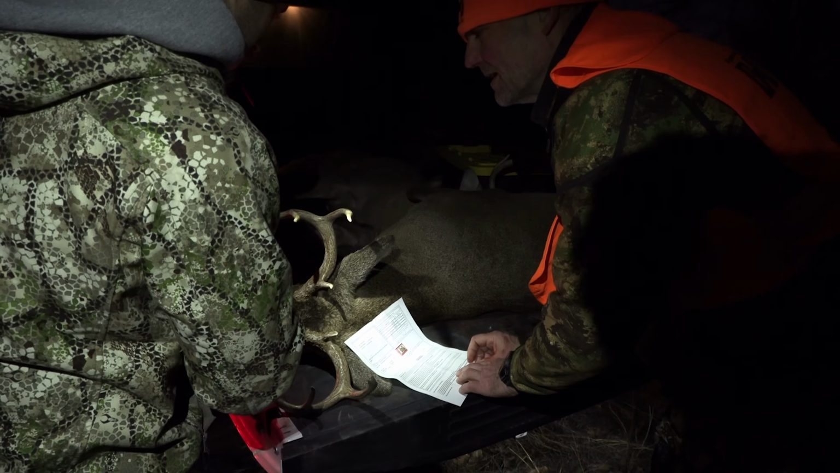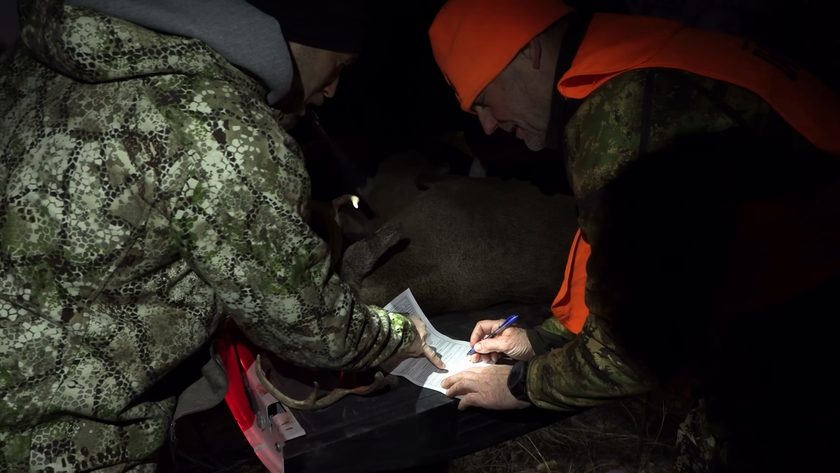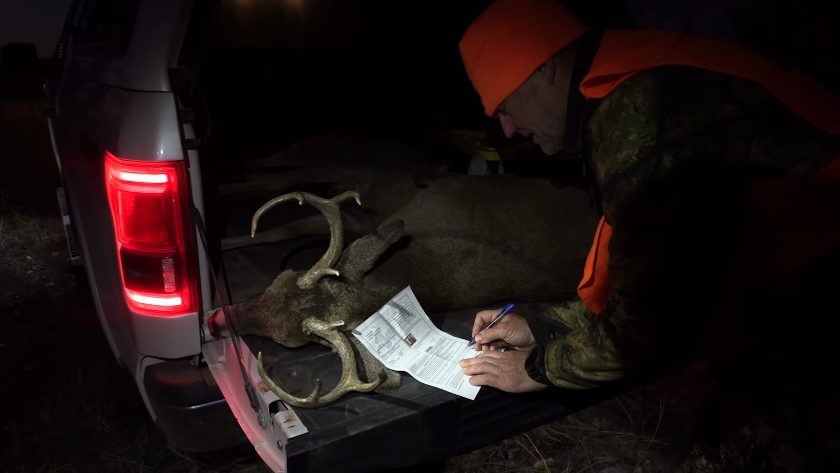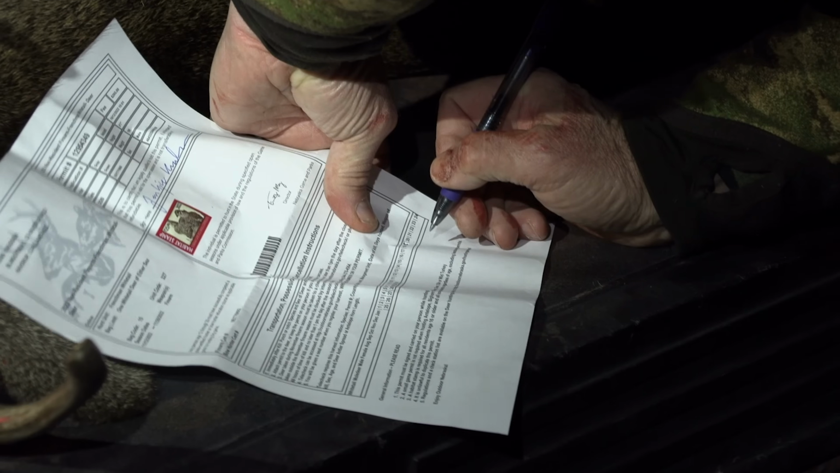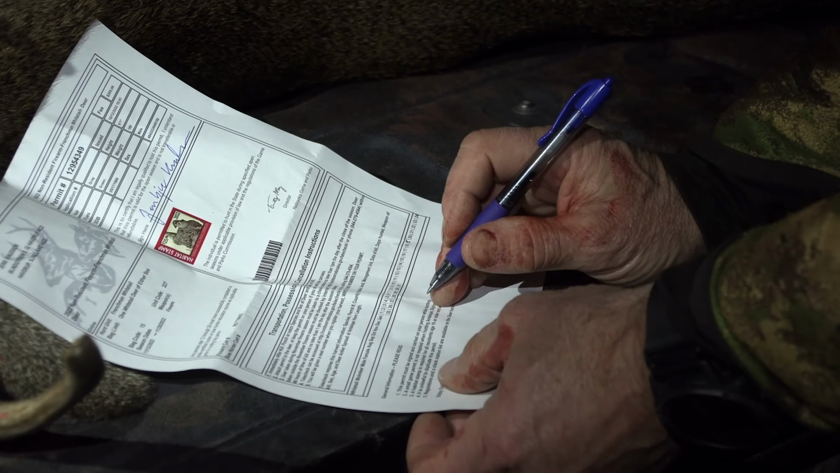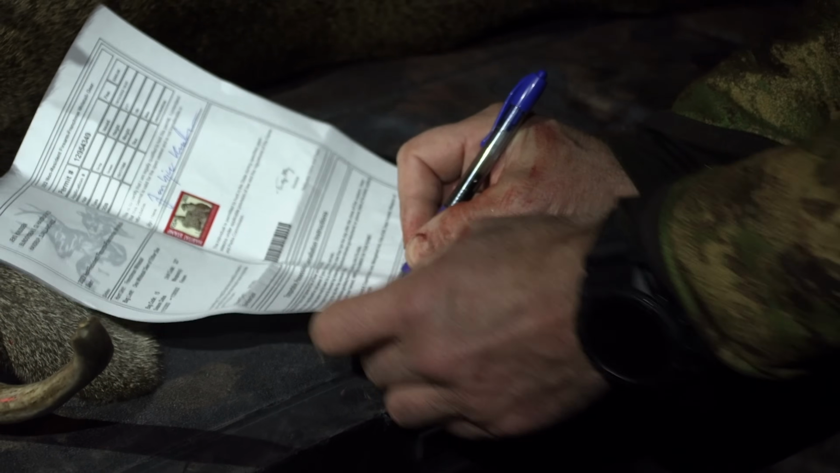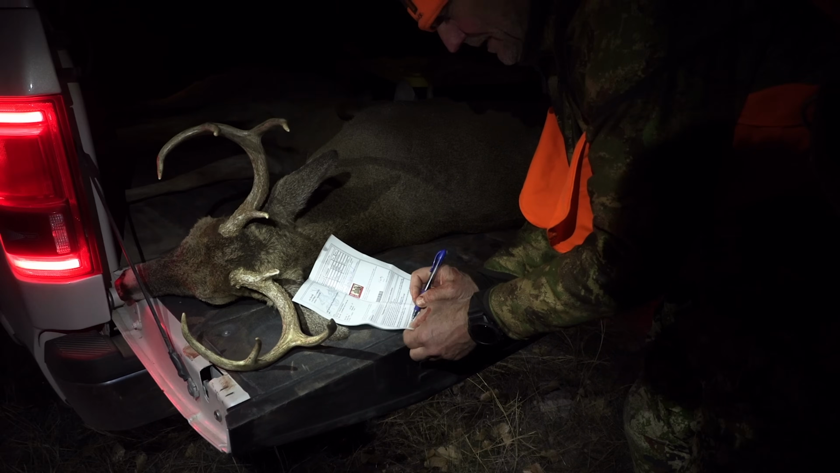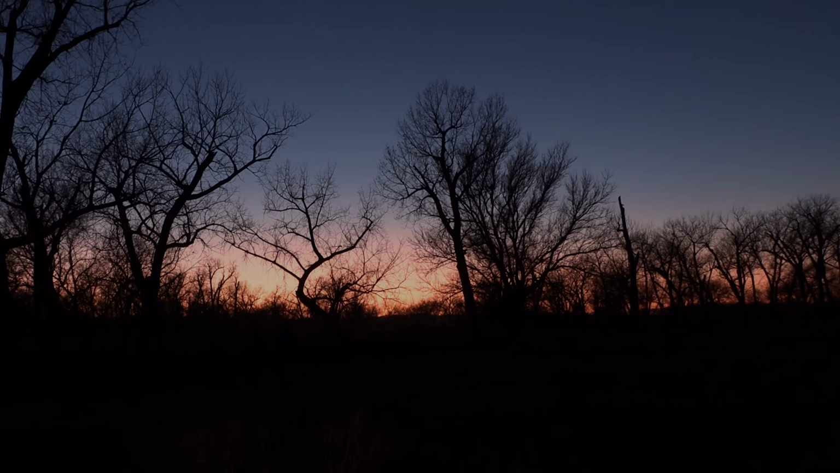Yeah, just push through, and you're going to go whitetail, male, November 19th. It's got to be pushed all the way through. And then November. And then male, whitetail, male. Cancel tag. Here you go. That's it.